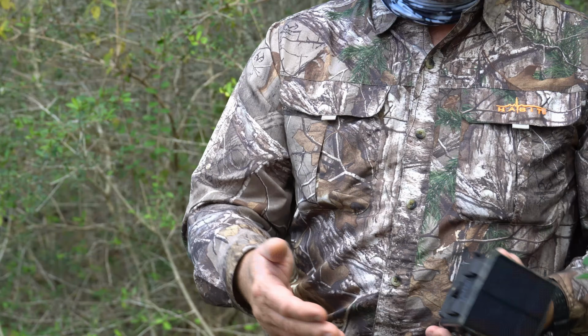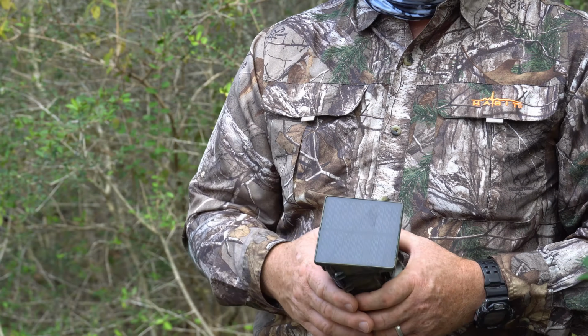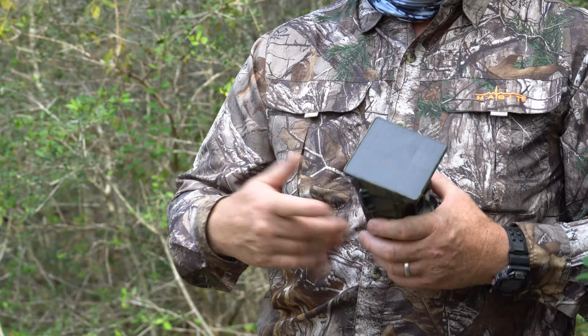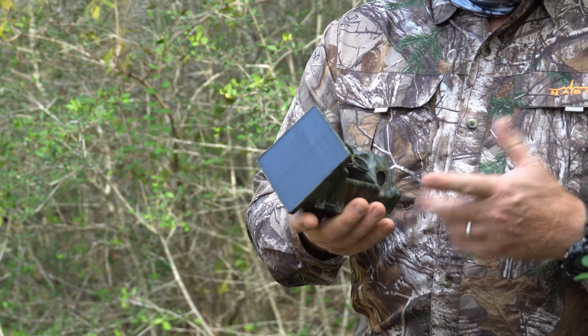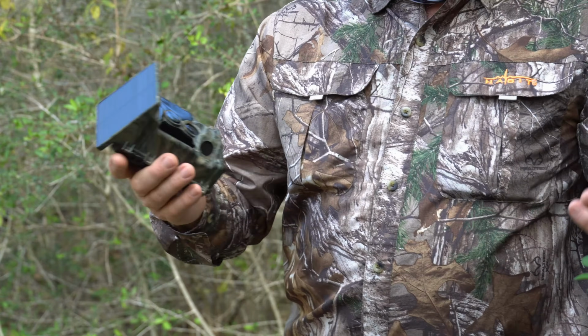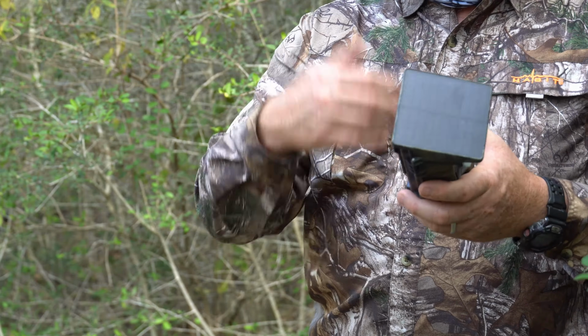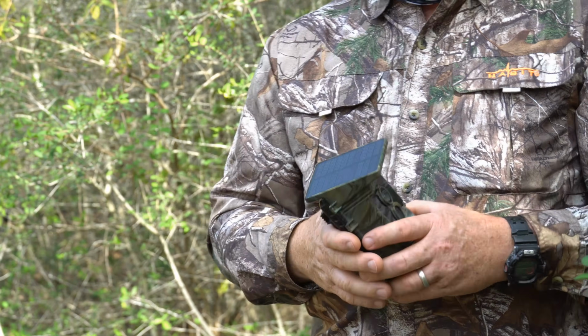I can sit on the front porch drinking my coffee and access the camera, look at the pictures and see what came the night before. And that's beautiful. I love that feature right there. If the camera were somewhere out in the wild, you can walk up to it, access the Bluetooth, look at your videos and pictures, and download them on your phone.